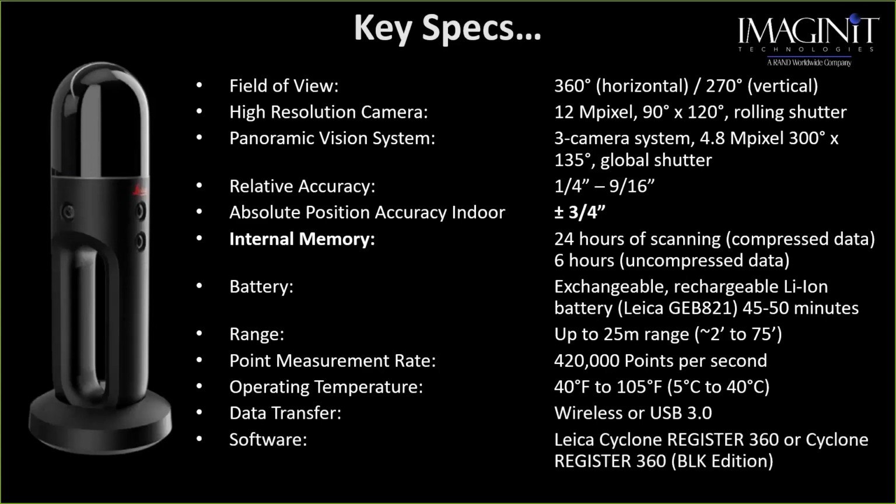Software. This unit will only work in the Cyclone family. So either Cyclone Register 360 or the Cyclone Register 360 BLK edition. The BLK edition was introduced back in late November, early December. It is a simplified version of Register 360, meaning that Register 360 BLK edition will only work with the BLK360 and the BLK2GO. So great software that we have to use with it.